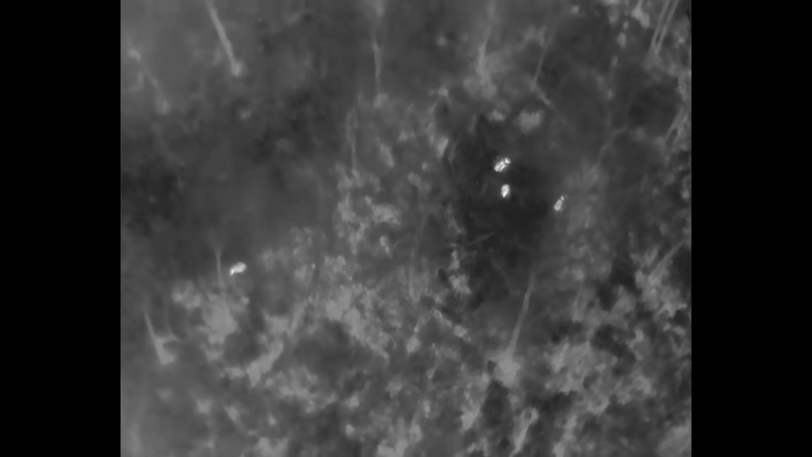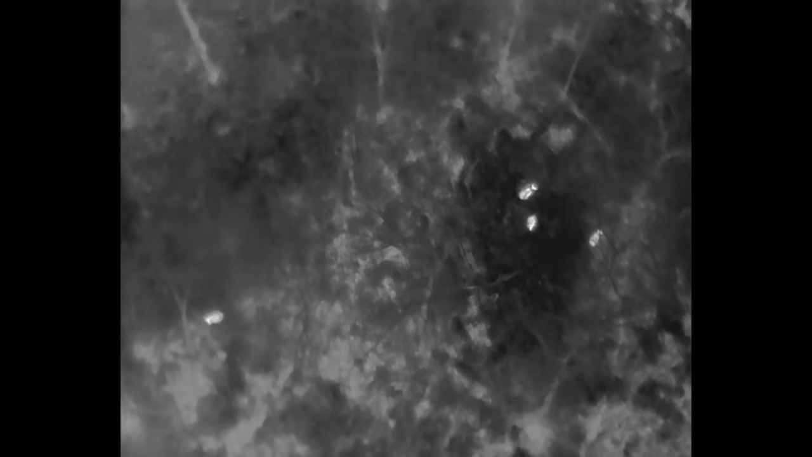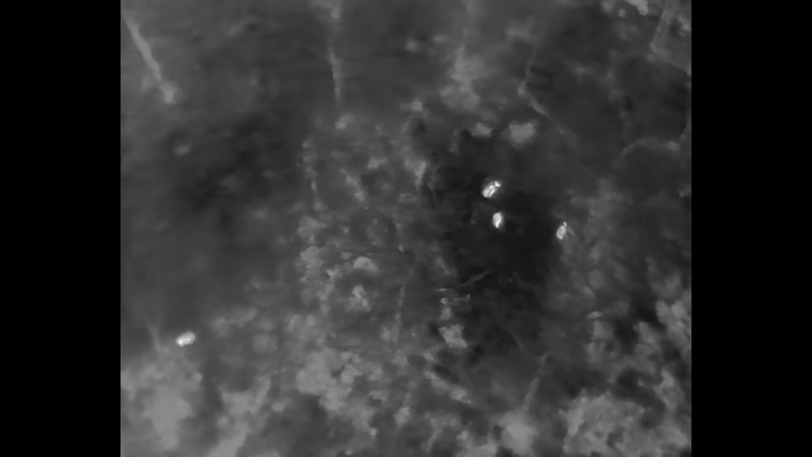So I just want to show you the difference in how easily you can identify deer as opposed to that lone figure that was traipsing in and out and under tree cover. So here's some deer, so that way we can go ahead and rule out that the subject before was not a deer.